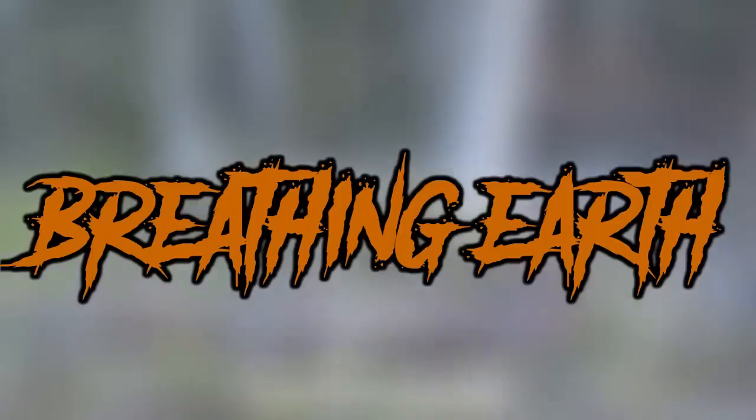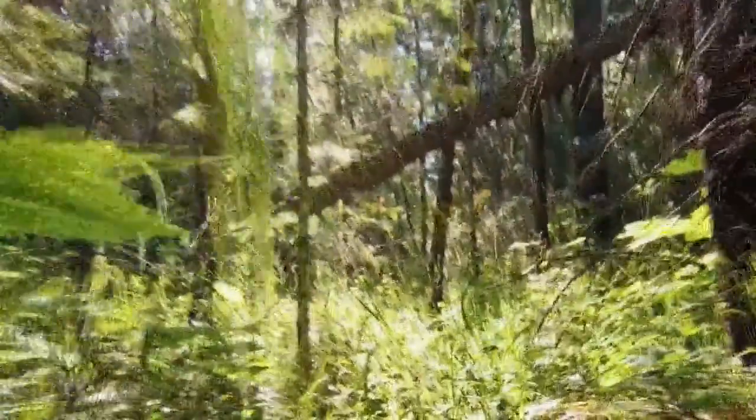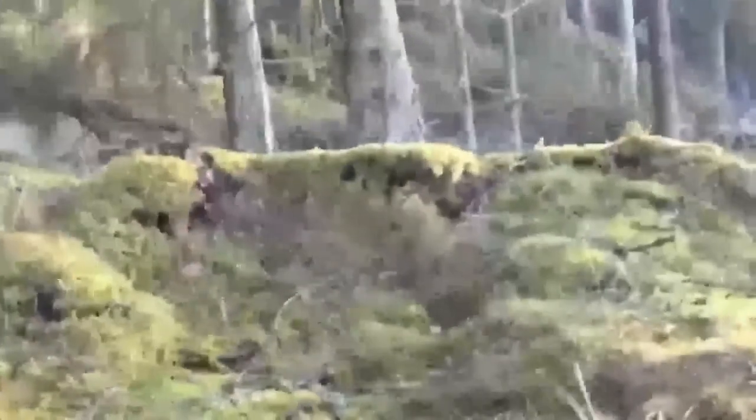Many were hoping this was a ghost story because of how unnatural it was, but unnatural perfectly describes this next one. Breathing earth? Imagine you're walking outside in nature and suddenly you see the earth taking breaths like it's human.